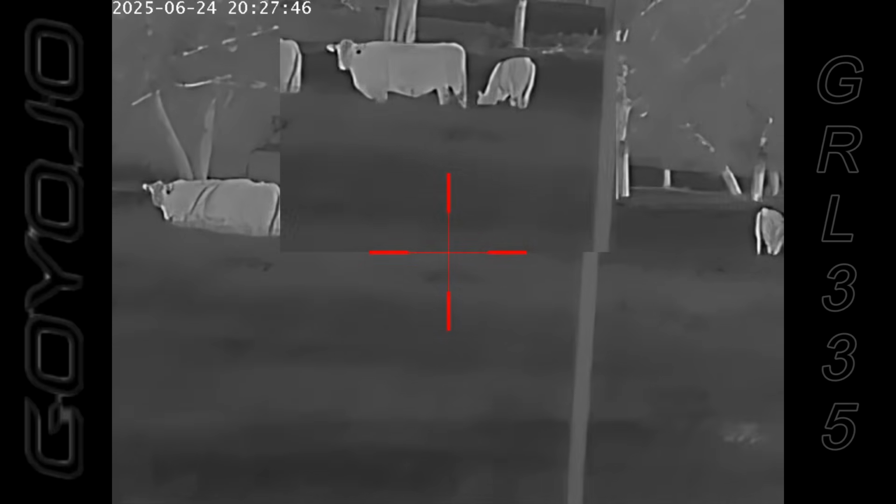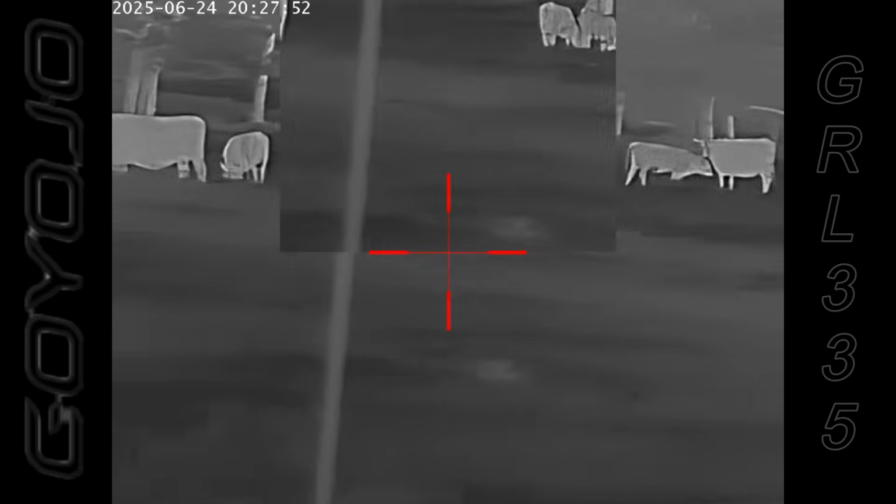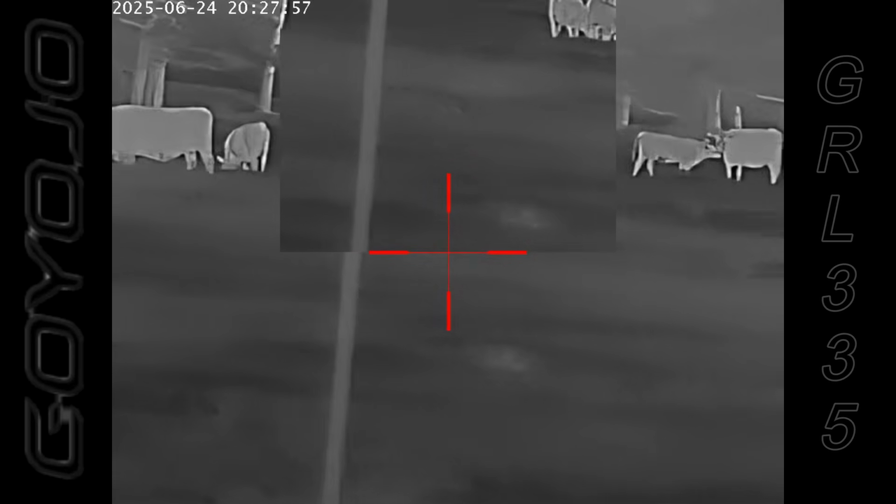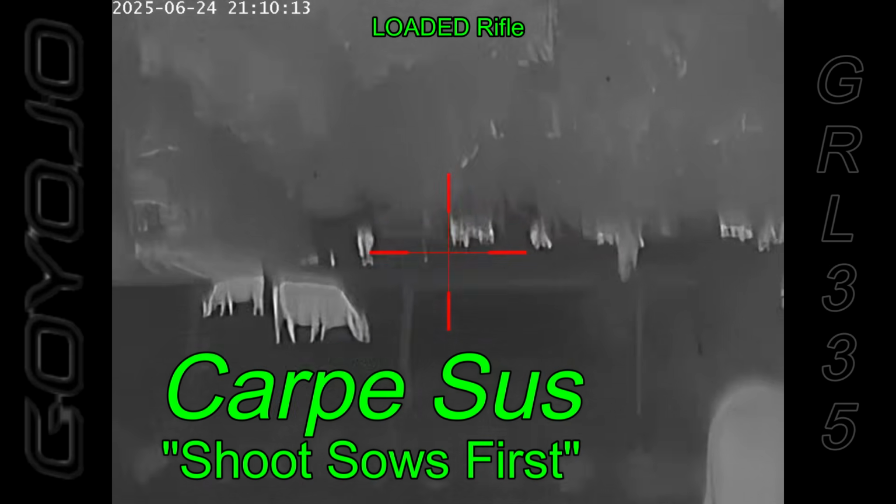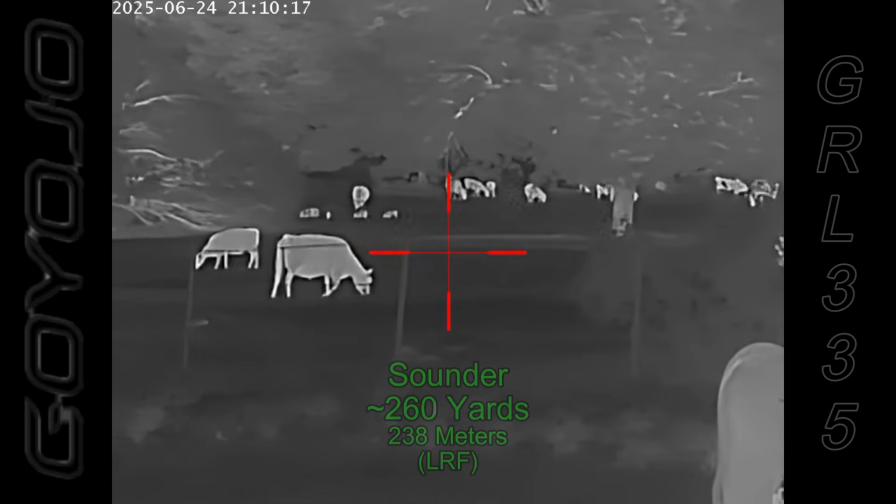There was a crosshair in the picture-in-picture, but as you can see, the picture-in-picture covers too much of the screen, and so it's basically unusable at this point. I suspect this will be getting fixed in a future update. However, without picture-in-picture, carpe sus. You can still certainly hunt hogs.